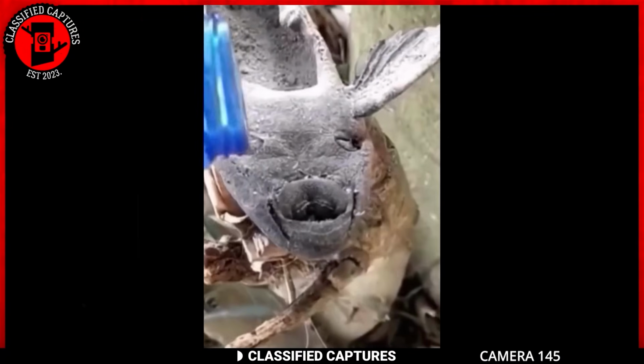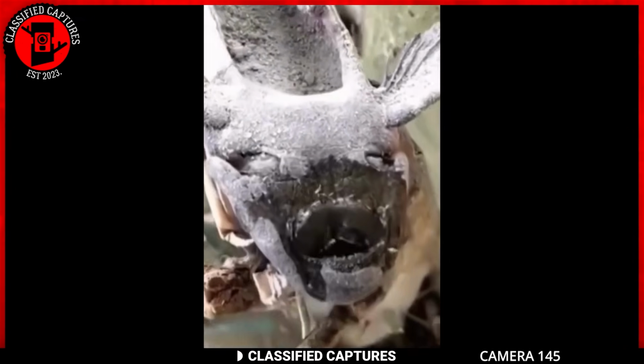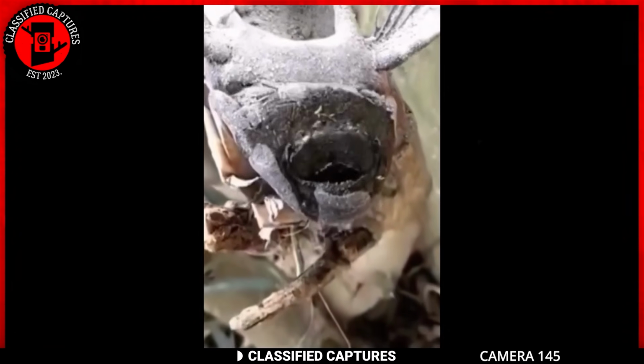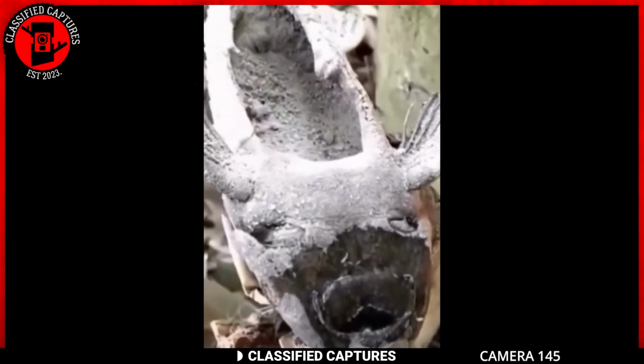Now, what do we have here? A dry, dead fish is brought back to life by a drop of water. What sorcery is this? Ladies and gentlemen, introducing the zombie fish. Not zombie in the way of eating brains, of course, but the ability to spring back to life.